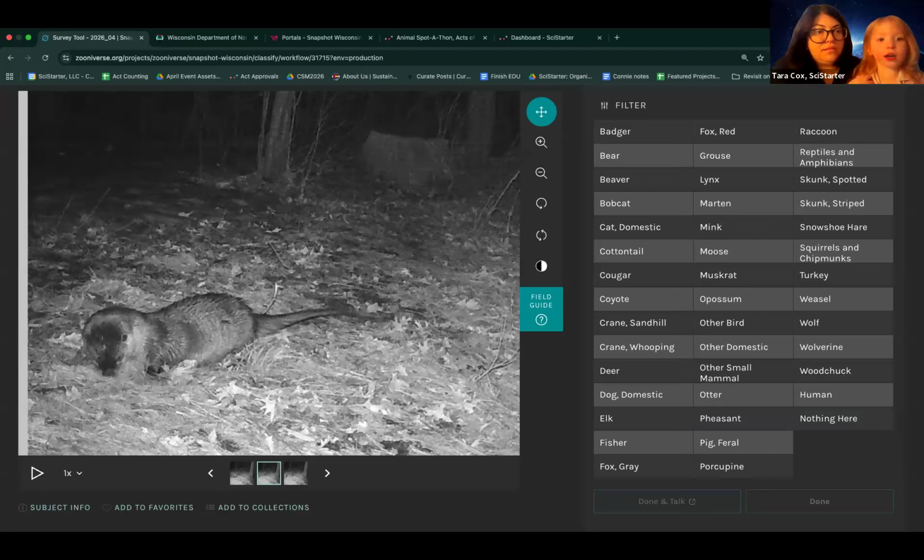Sophie had an idea. What did you think it was? I thought it was a raccoon, but it doesn't look like a raccoon. Why doesn't it look like a raccoon, Sophie? Because it doesn't have the stripes on the tail. Yes, you're so smart.